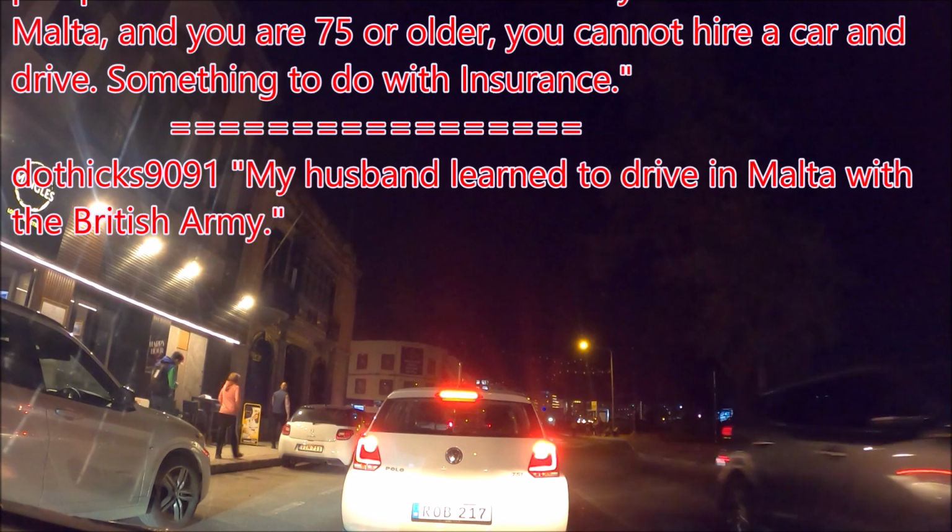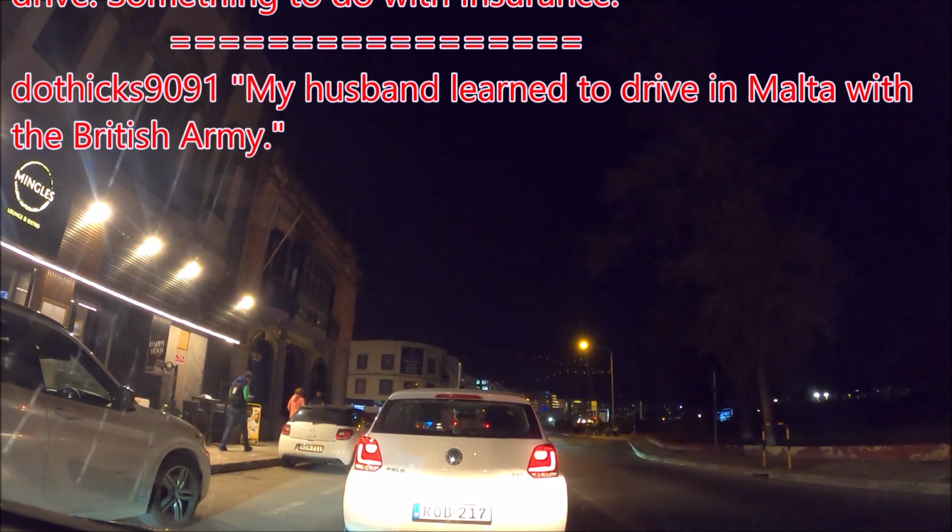True what somebody said, I drive in Malta no problems. I've driven for many years, but the parking is horrendous, and it's very difficult. Valletta though, there is a big car park in Valletta, so I hope they do something for car parks all over Malta. They need desperately to dig some car parks and put in some basement car parks.